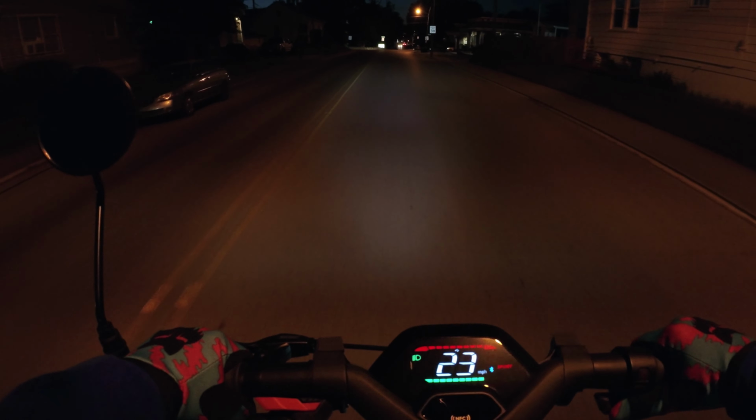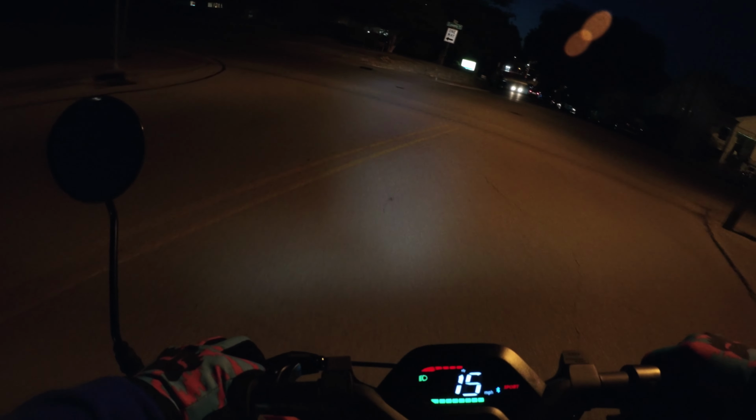So I have the 1-inch 360 camera on top of my helmet to get the super wide angles pointing in any direction that I want, and then I have their One R camera with the 1-inch sensor mod on a chest mount. Both of these are some of the larger sensors you can get on an action camera type setup.